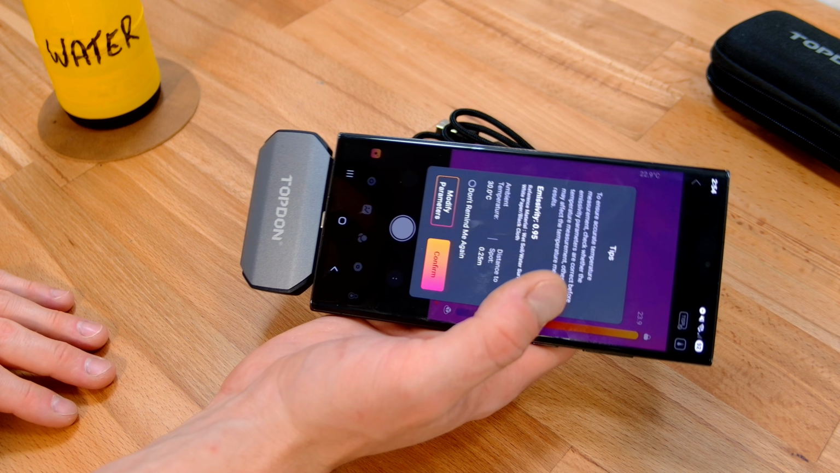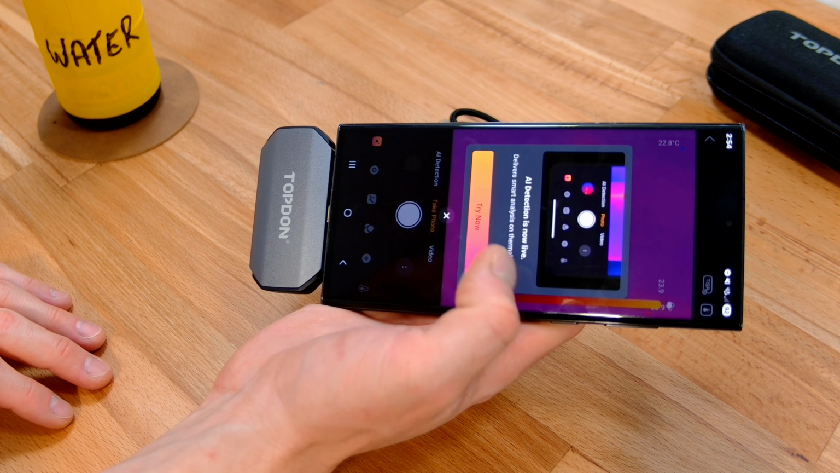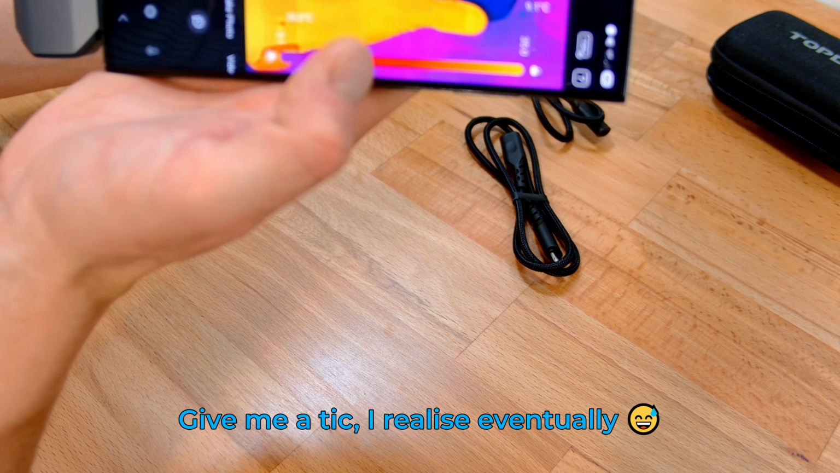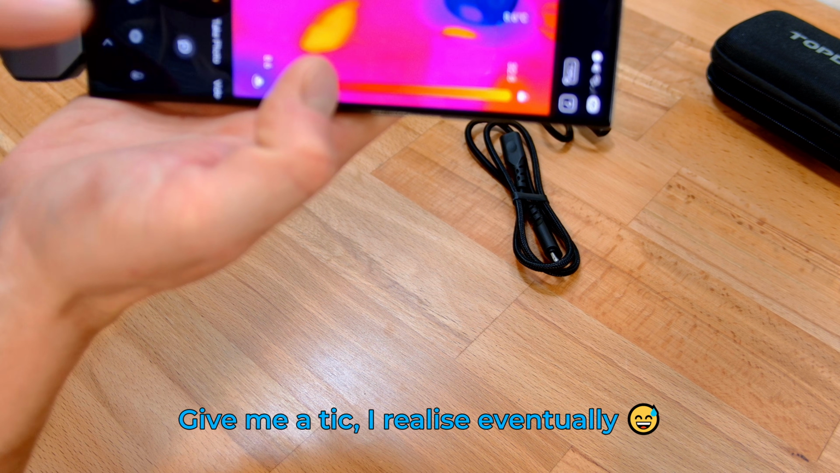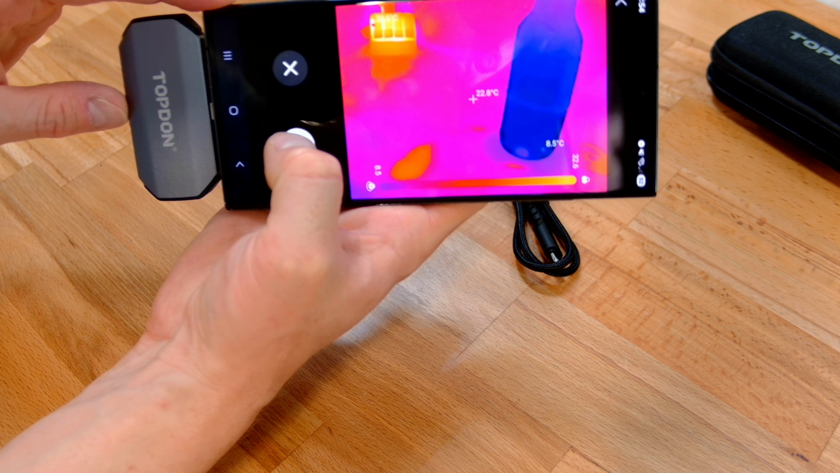So what's that in inches? I don't know. That's going to be about probably 15 inches, I'm guessing. I'll confirm that because it is 30 degrees. And let's put my water in front of it. All right, there we can see my hand and my water. So there is AI detection built into this, which I didn't know about. I don't know what that's doing right now, but it's got a few different options. If we go, oh, I just realized I was out of the shot.